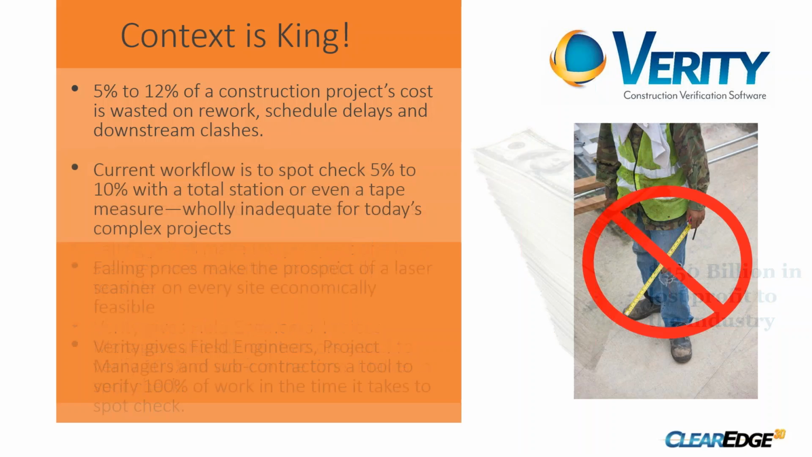So that's pretty substantial. And of course, our current workflow is really built around spot checking or selective checking, looking at individual things and making sure that they're correct, but not really being able to check most of the work that gets installed on the job site.